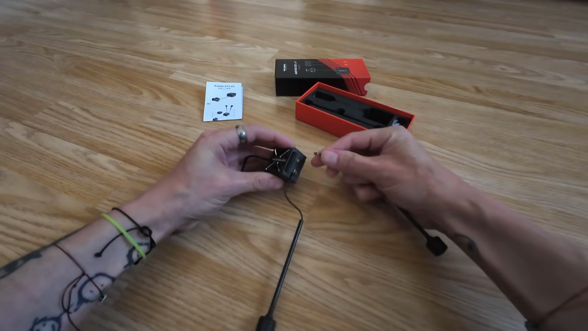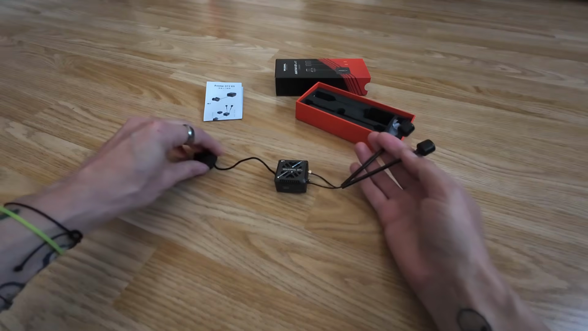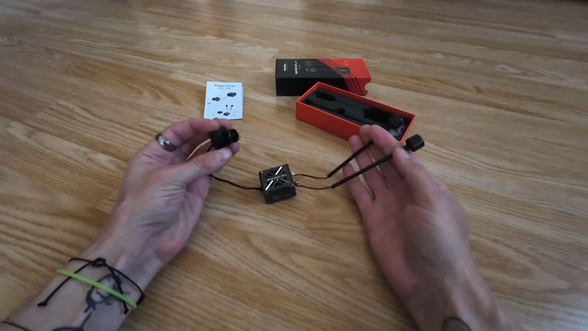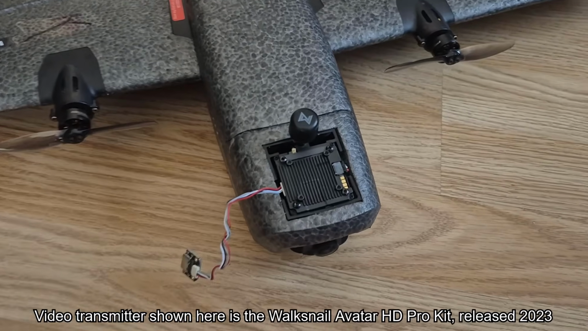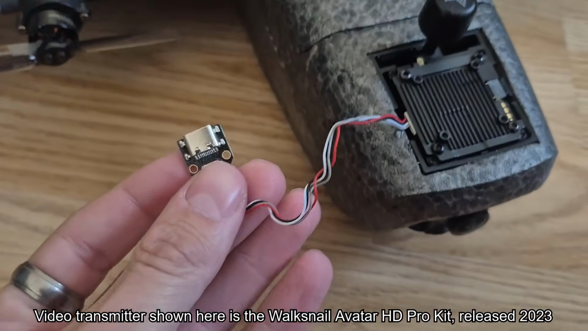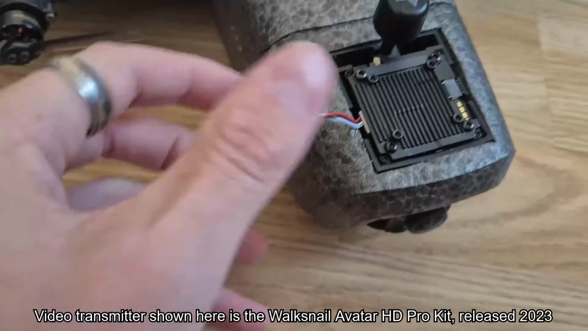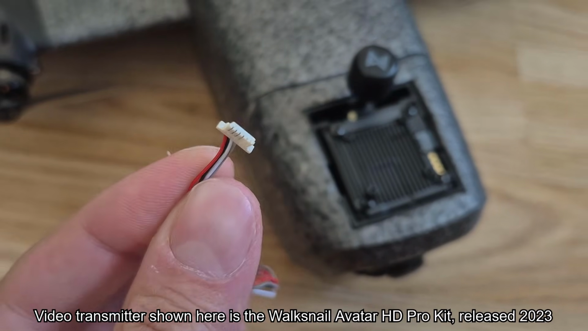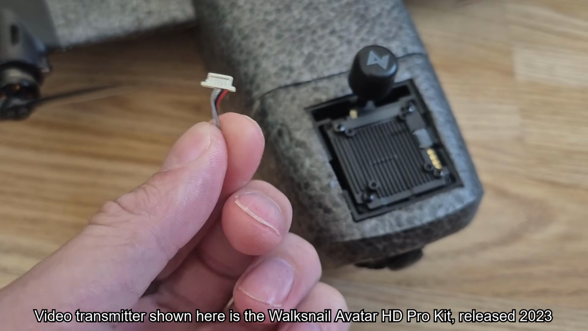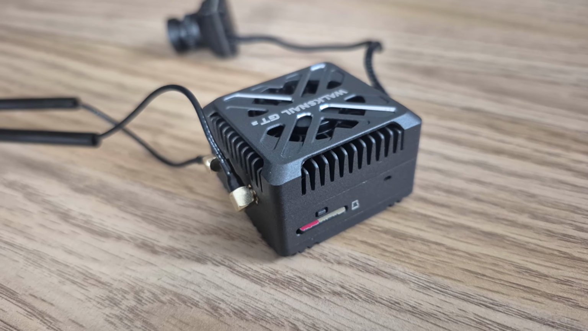I mean, straight away, I can say that this is the nicest camera and video transmitter combo that Walksnail has come out with. Yeah, if you look back at some of the earlier video transmitters they made, where if you wanted to upload firmware to the video transmitter or take footage off the video transmitter, you had to use these horrible little USB things with really delicate plugs in them that just broke. That was terrible.